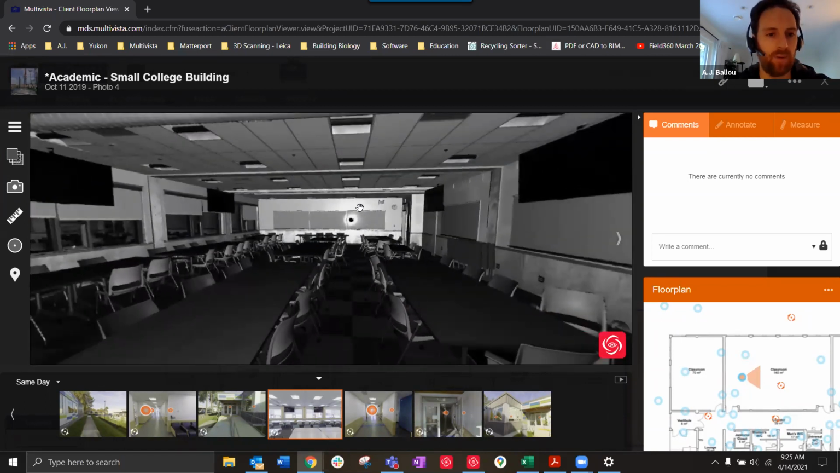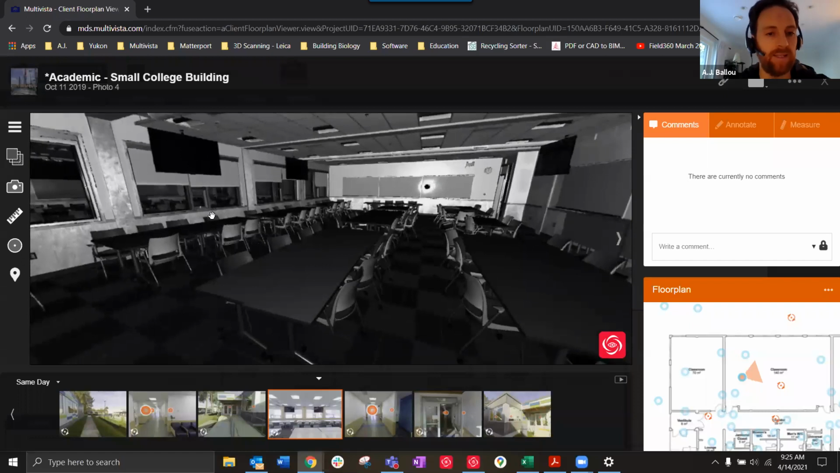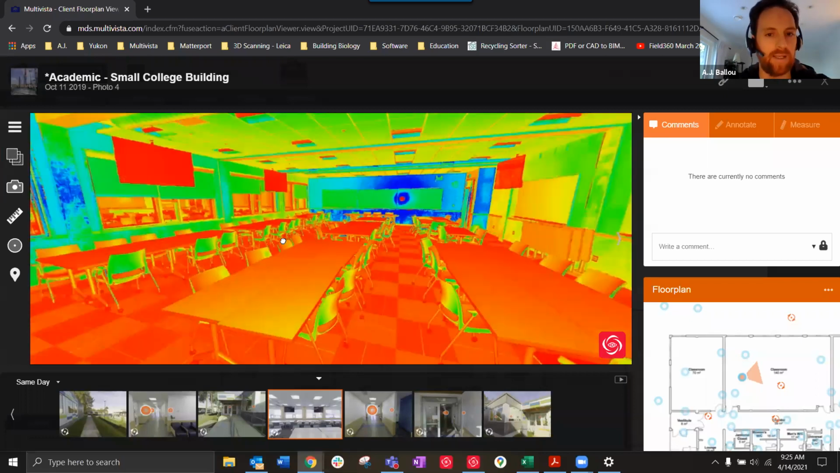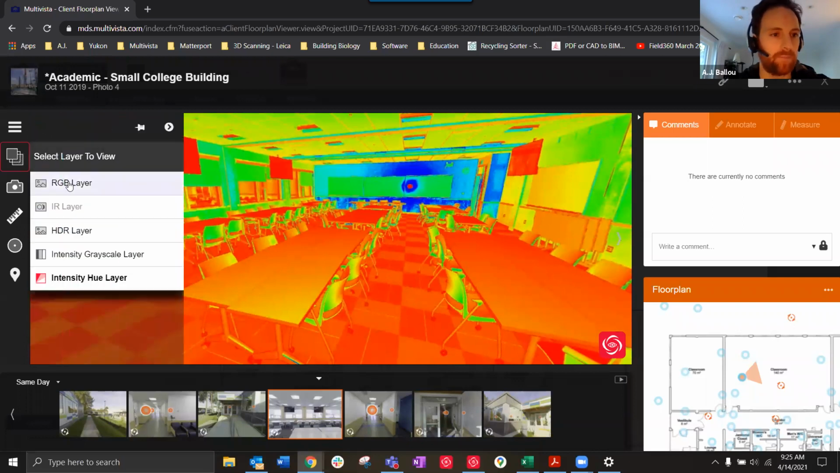This would be an example of the data that you would receive or be able to view in an environment where there isn't any light. You will always be able to get at least black and white data for it. And as Mark also mentioned, we can also assign colors to the intensity, and this is called intensity hue, and is another layer available as well.